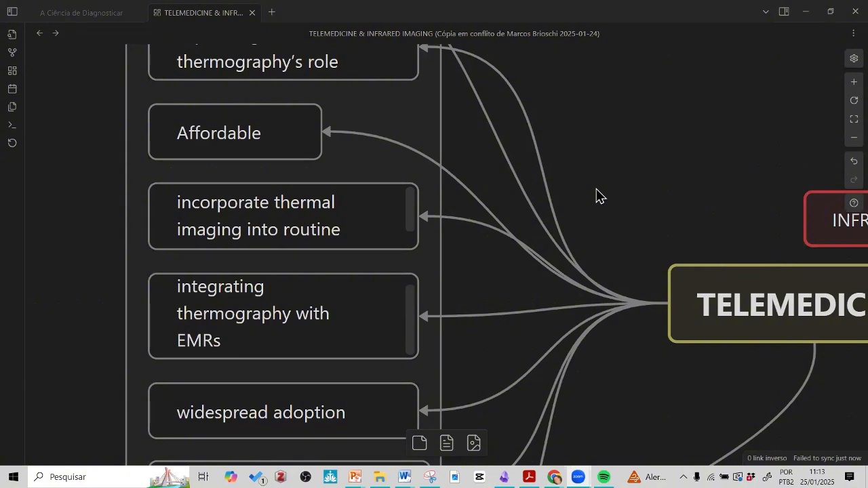If you implement a telemedicine service, you must understand that you must have a routine, and routine means that you must have a methodology: how to approach the patient, what answers, how to bring them the results, how to understand the interpretation, how to put the report in practice. So it's not just to do a report, but that report must have a meaning for the patient. It must transform, must change, must give a direction to what to do, what's the next step.